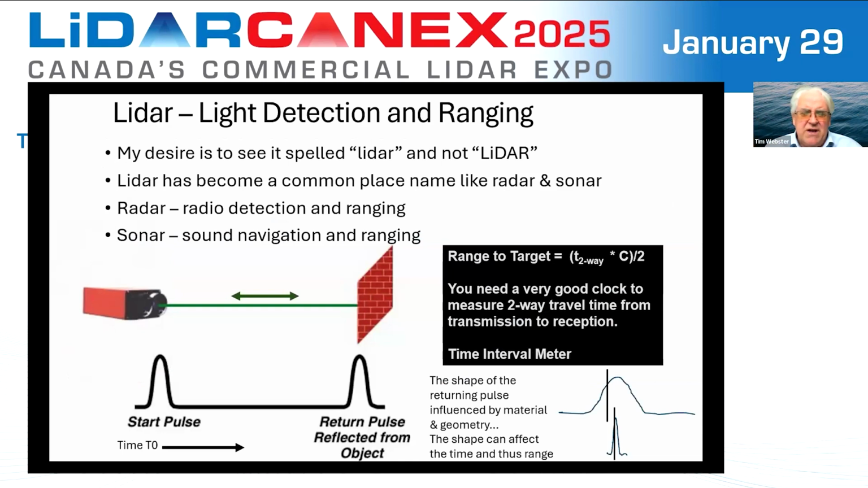Here's my pitch to the community. I'd like to see us stop using the capital LIDAR acronym and go to just LiDAR.